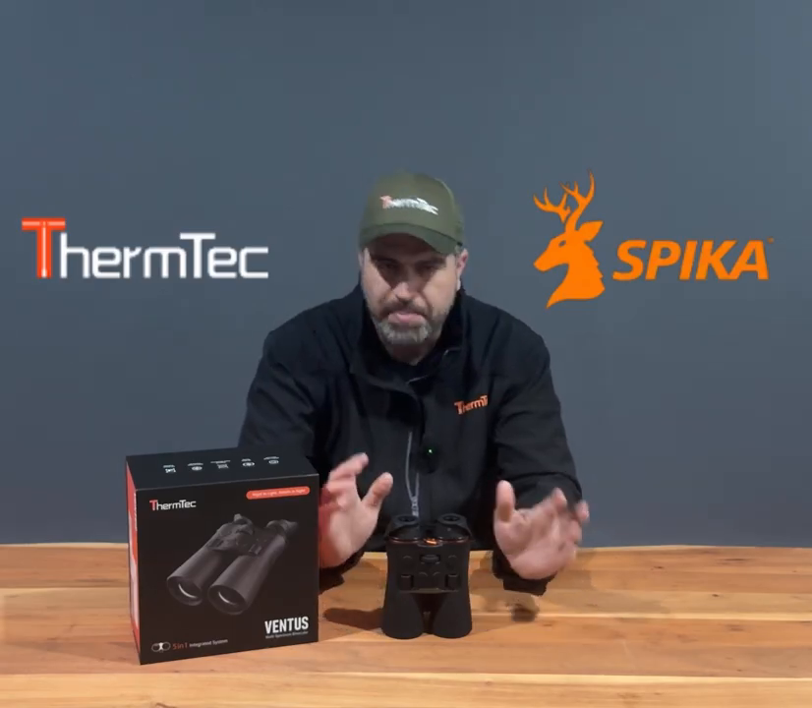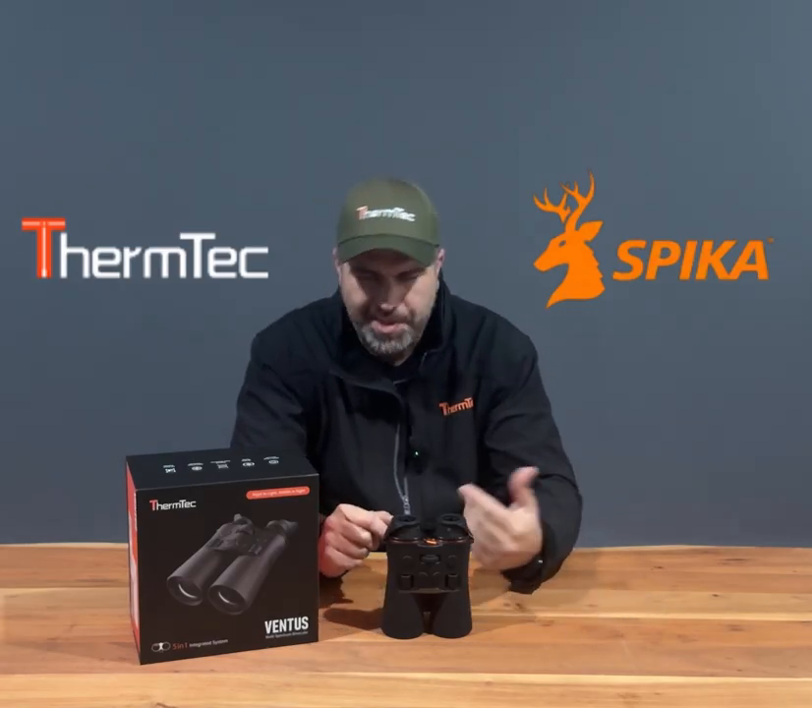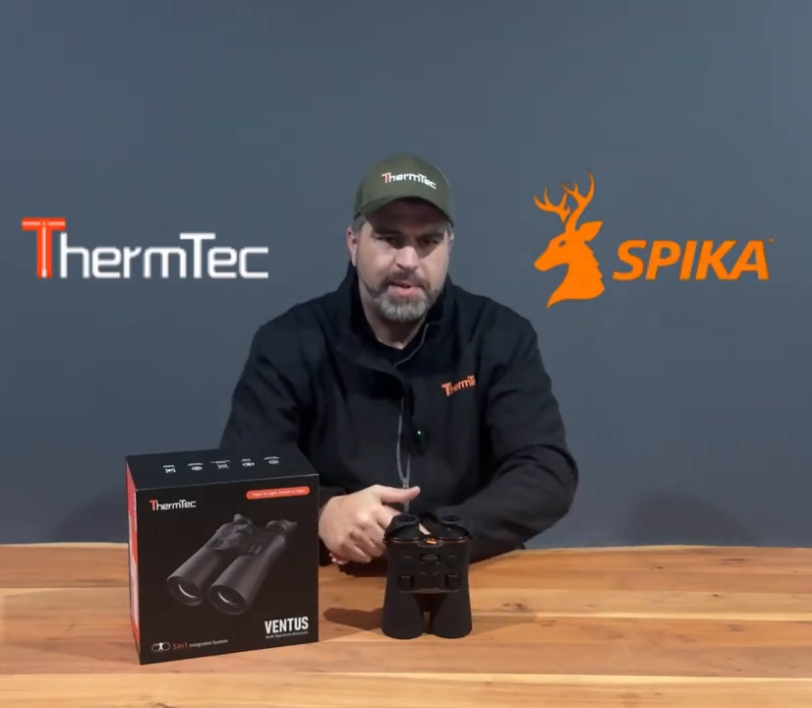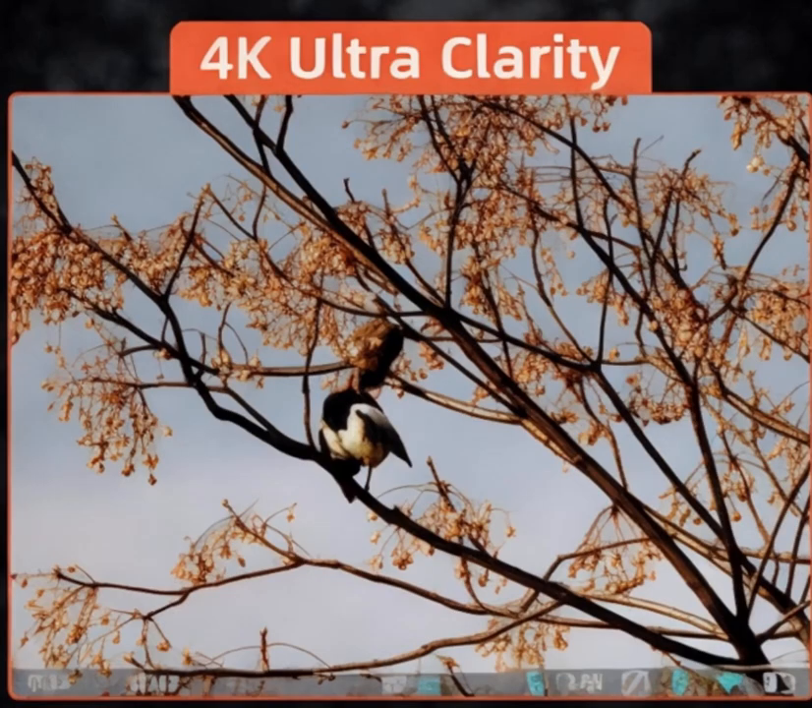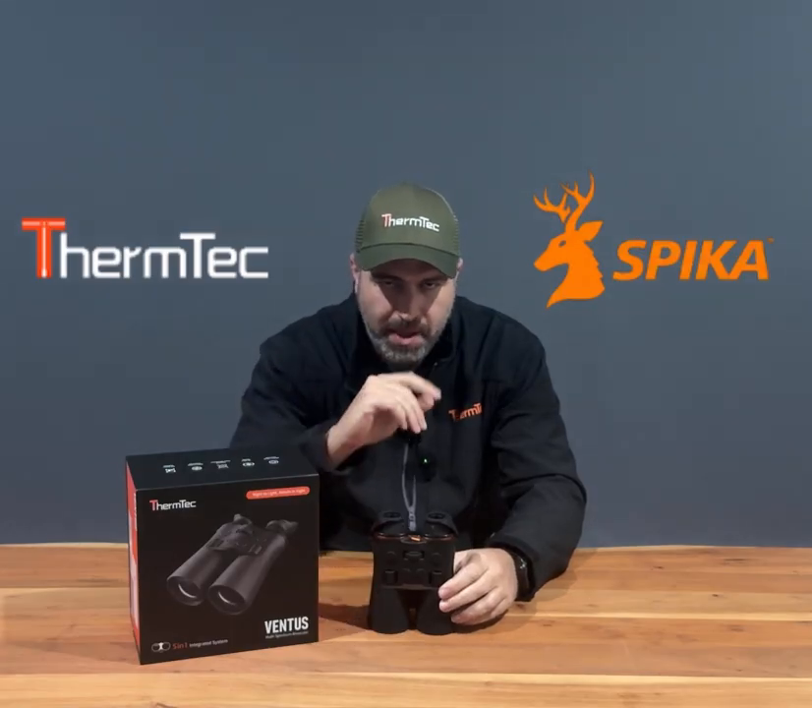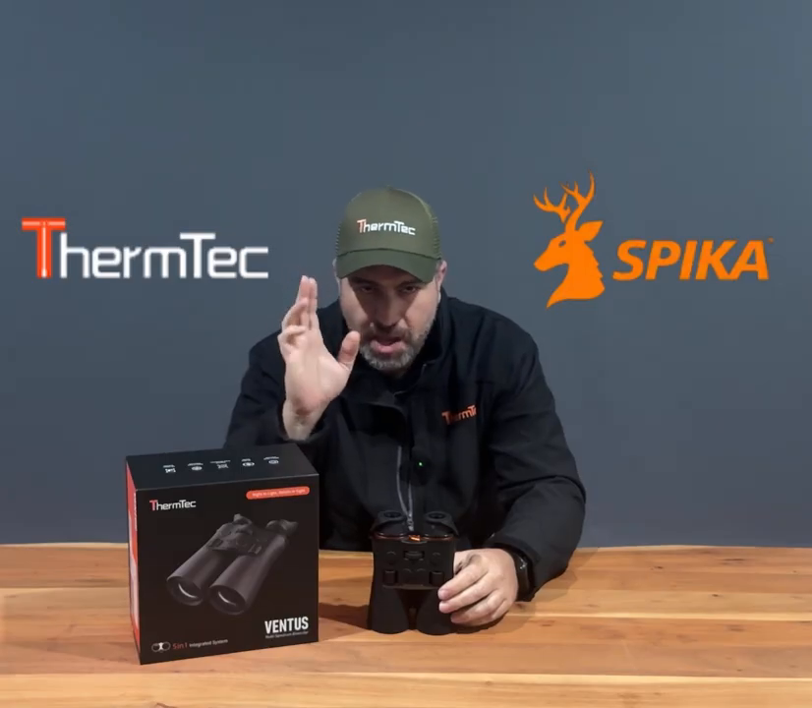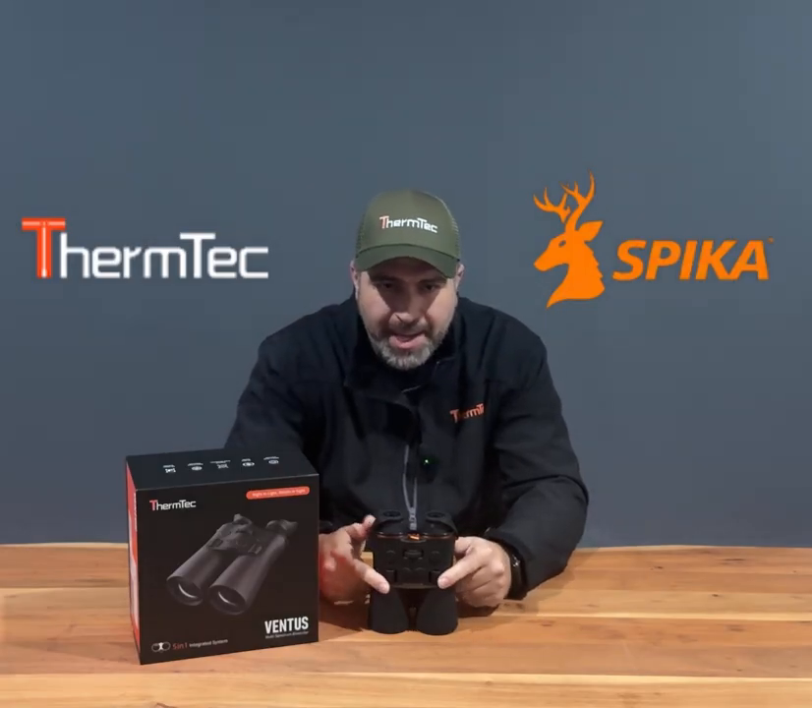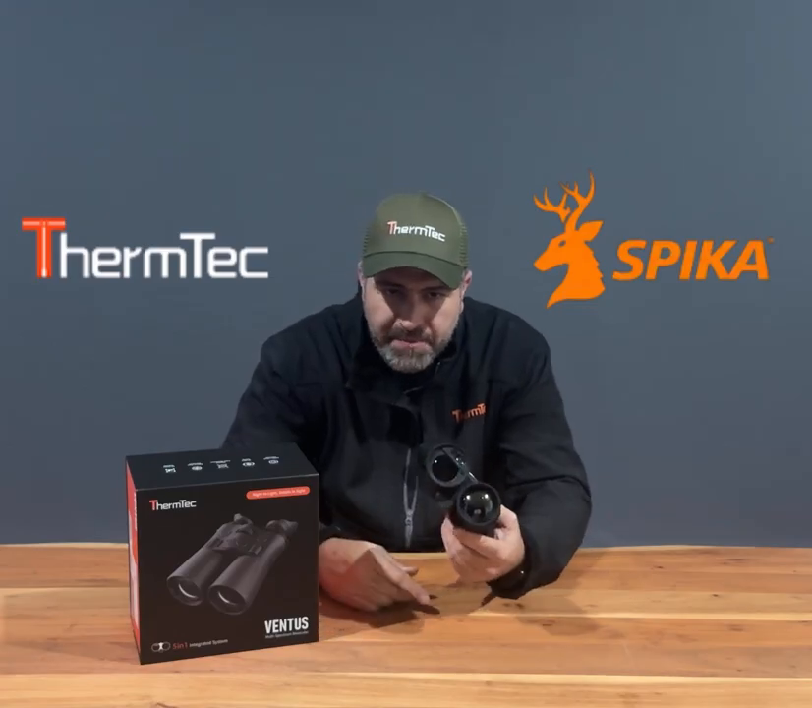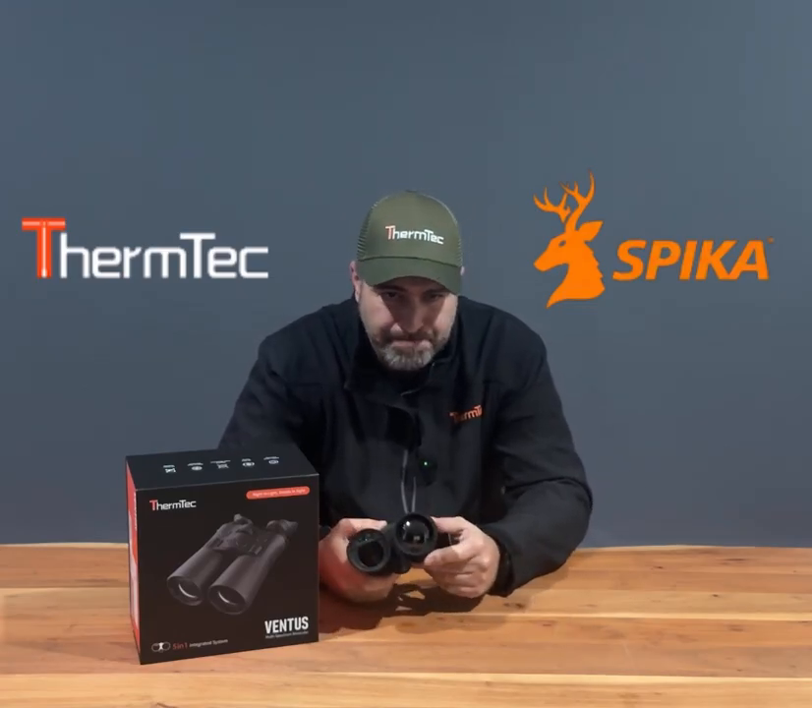So A1 in every sense there. Let's go optical. I call it optical, day-night mode, whatever you want to call it, your vision module. Sensor type is a 12 megapixel Ultra HD CMOS sensor. Resolution of 3536 by 3536 pixels. Ridiculous. Awesome. Again, 50 mil. Aperture, f2.2. Magnification of 4 to 16.